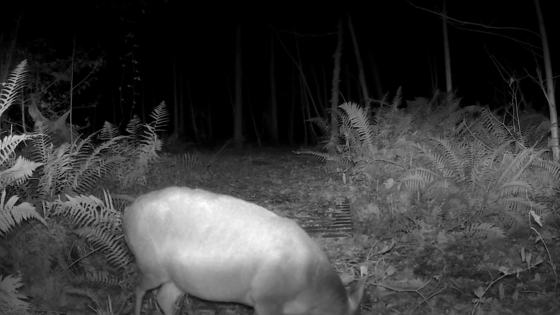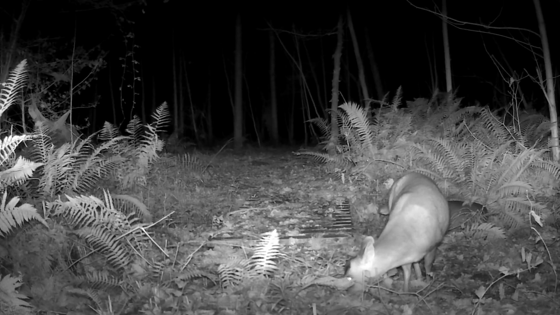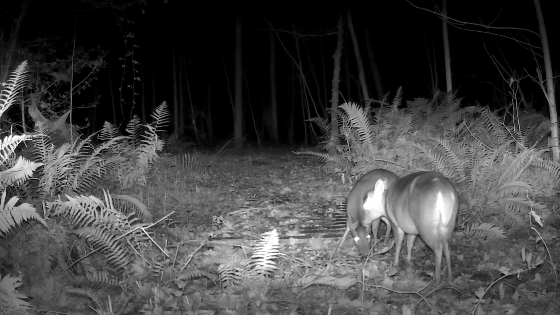He's back again, and now he's brought his friend. Muntjac are usually solitary animals, so this could be a pair deciding whether to mate. If you're wondering why I'm referring to him as a he, I think the lighter, larger muntjac is a male, and then the one behind is a female.